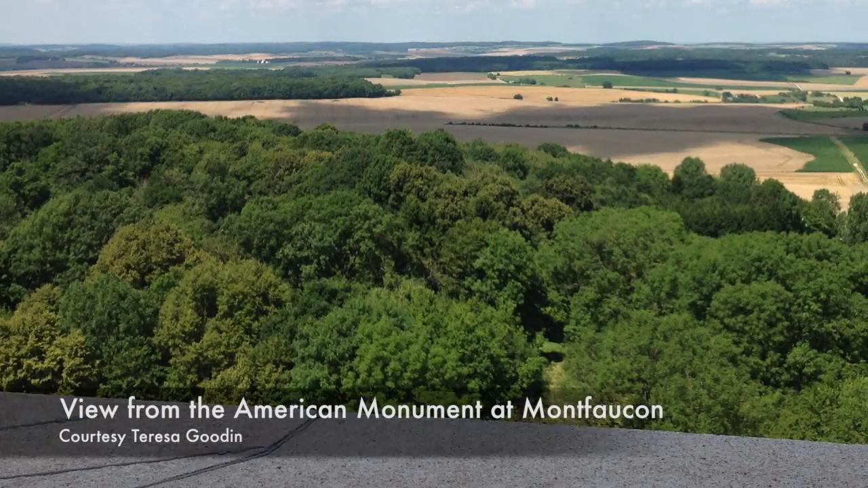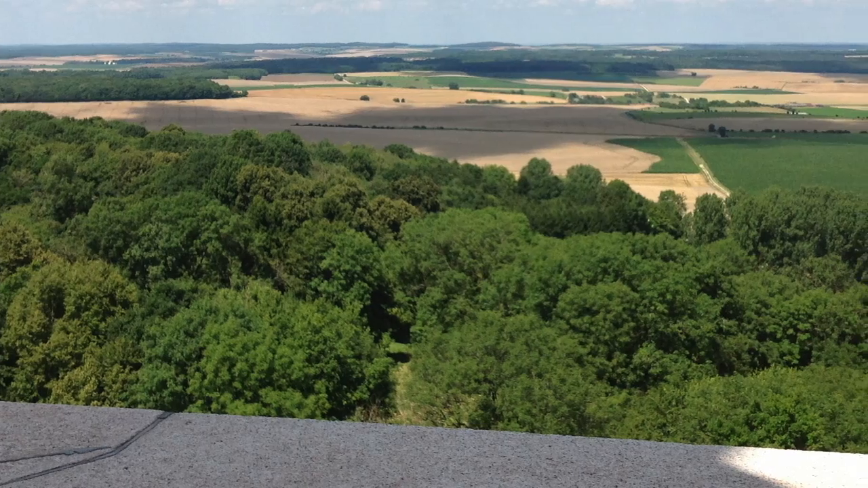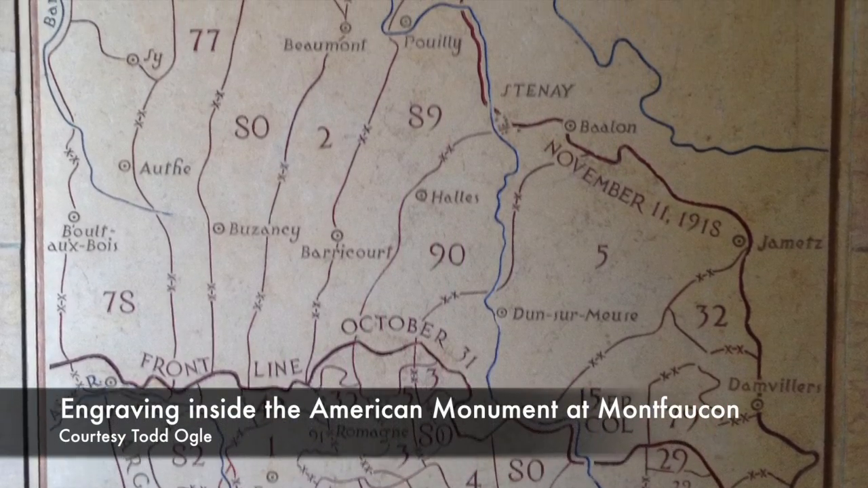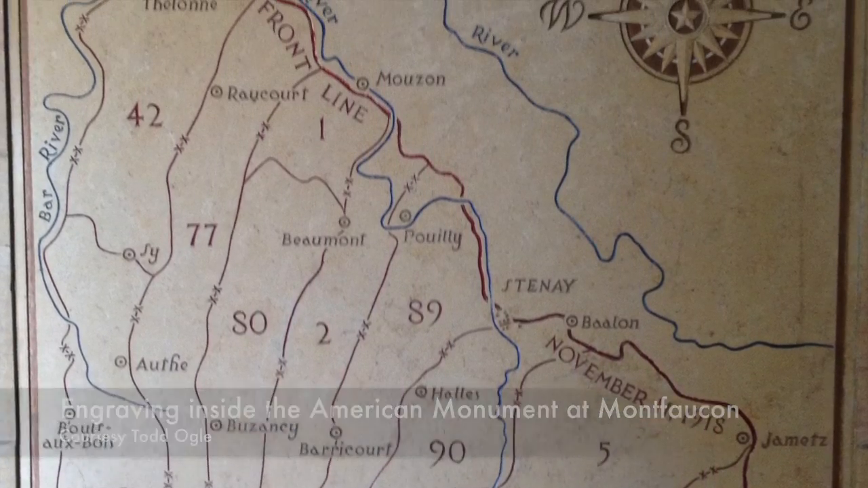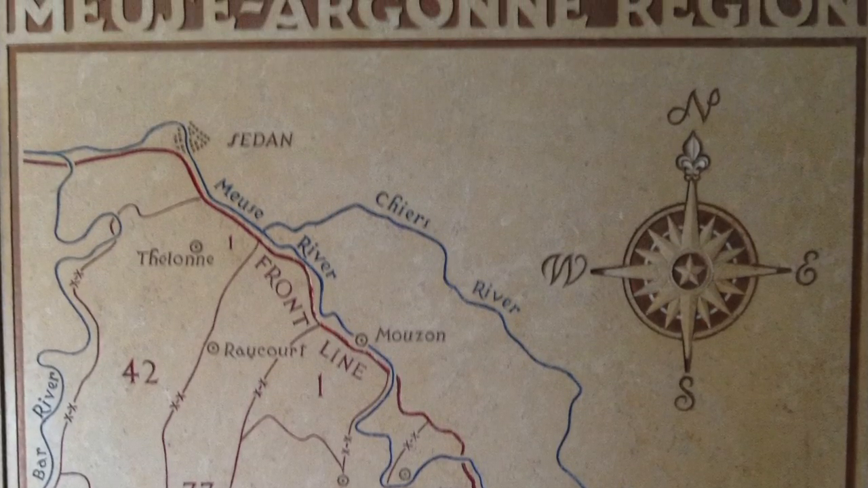The view from the top of the tower is panoramic, encompassing much of the ground over which the battle was fought. The foyer contains an engraved map of the area of the offensive and a tribute to the troops of the American Expeditionary Force who served in the Meuse-Argonne.